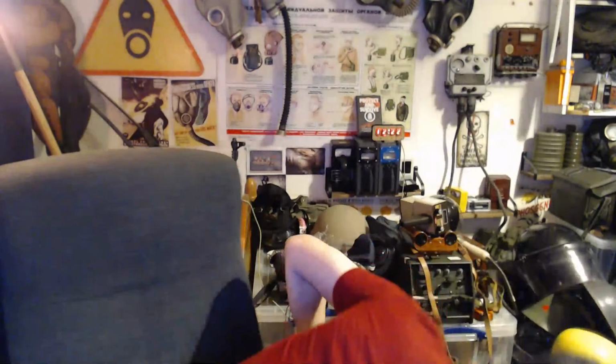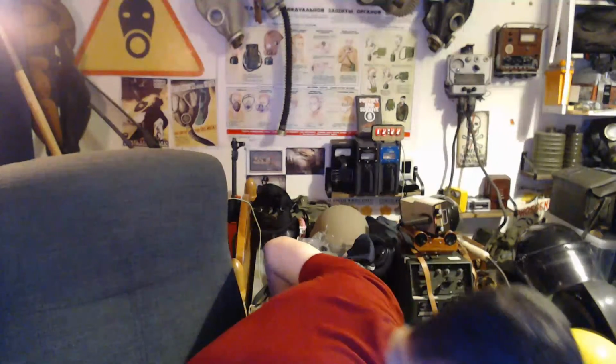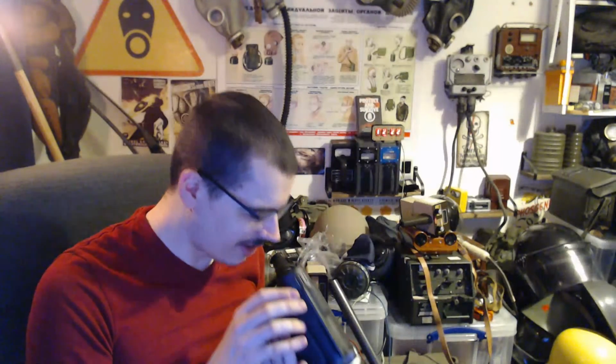What drawer do I have my Cyclops in? Oh, the lanyard. I could take the lanyard off this and put it on my other one. That's what I'm going to do. But yeah, there's a Cyclops. Do I have the batteries in it? Right, I do. Okay, I shouldn't really turn this on in the bright light, but just to give you a quick idea, that's the Cyclops. I don't really want to keep it on in the light, but yeah.